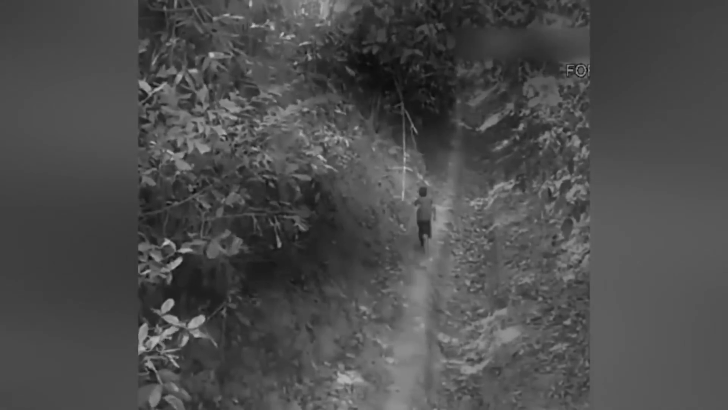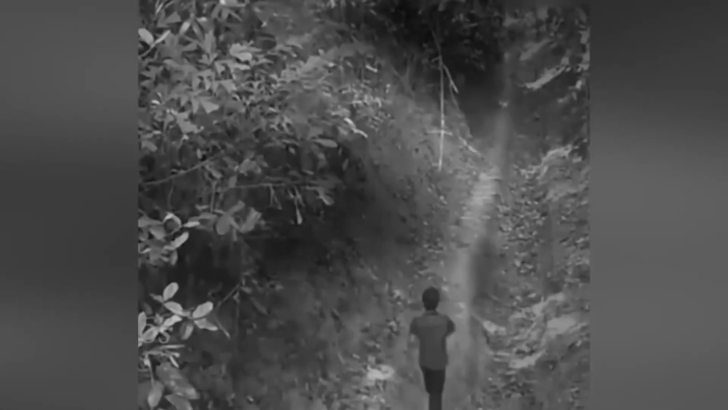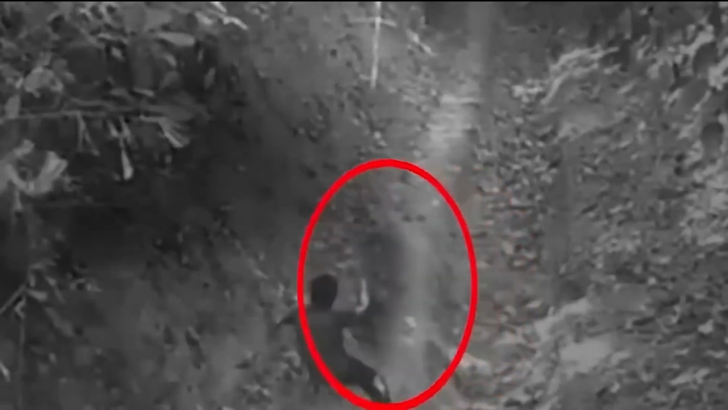This video was captured on a trail camera set up in an Indian wildlife reserve to monitor local fauna. In the footage, a young boy can be seen calmly walking along a forest path. Suddenly, to his right, a dark, semi-transparent human figure materializes out of nowhere and instantly knocks him to the ground. This entity grabs the boy by the leg but quickly releases him before stepping to the left and vanishing into thin air. The boy then bolts towards safety, glancing over his shoulder.